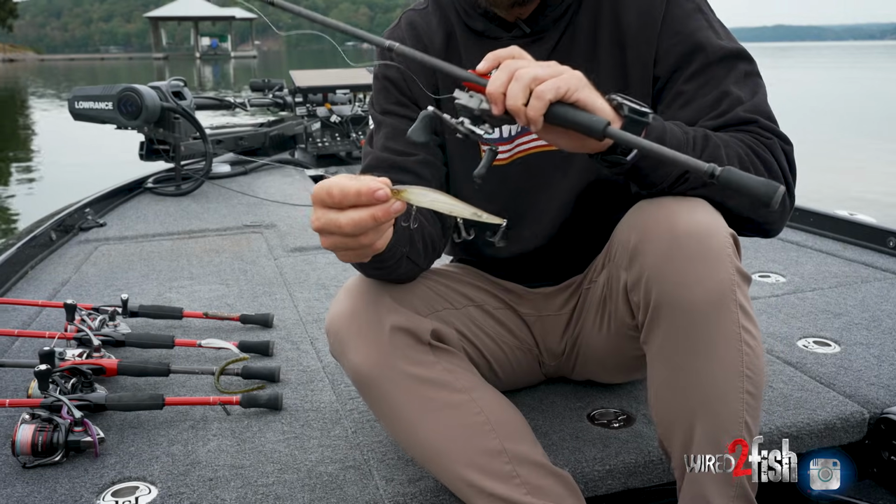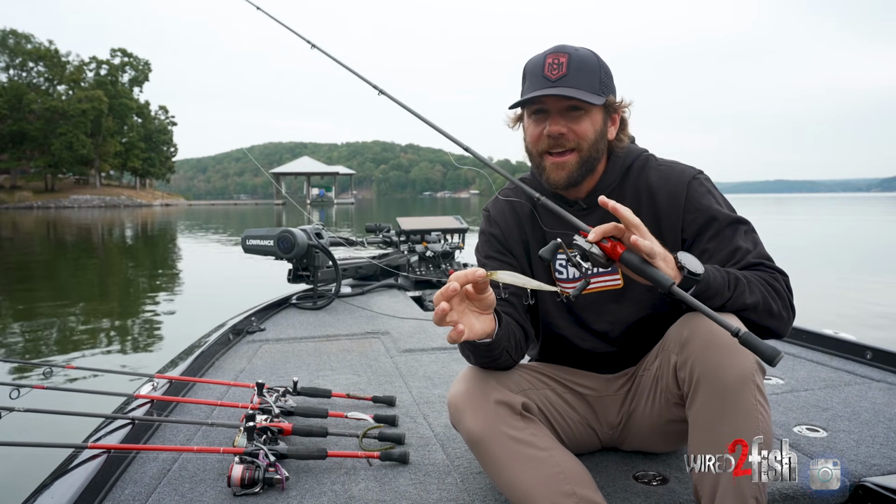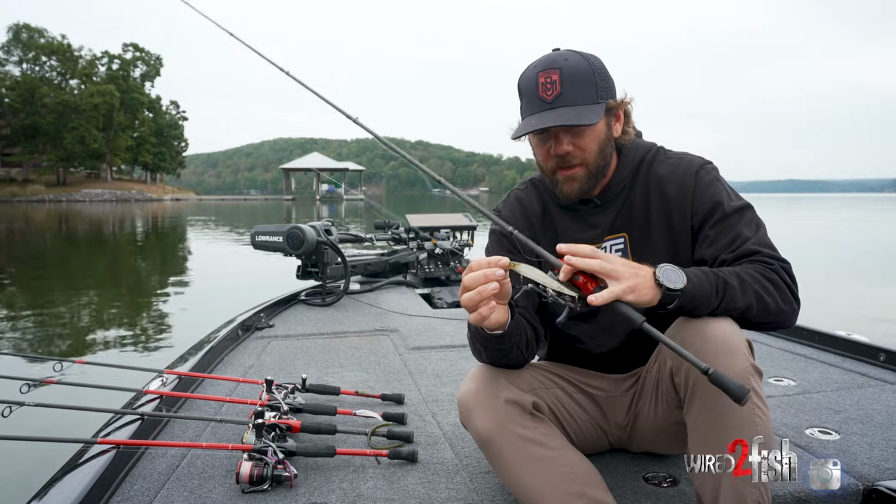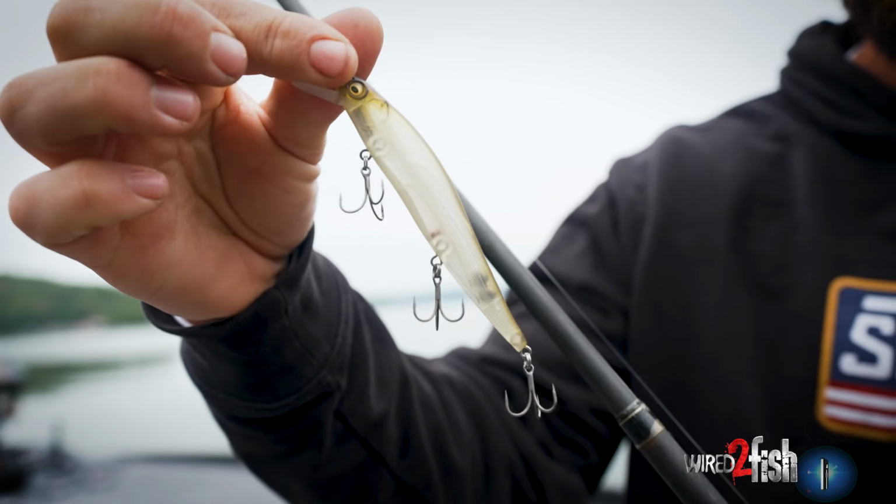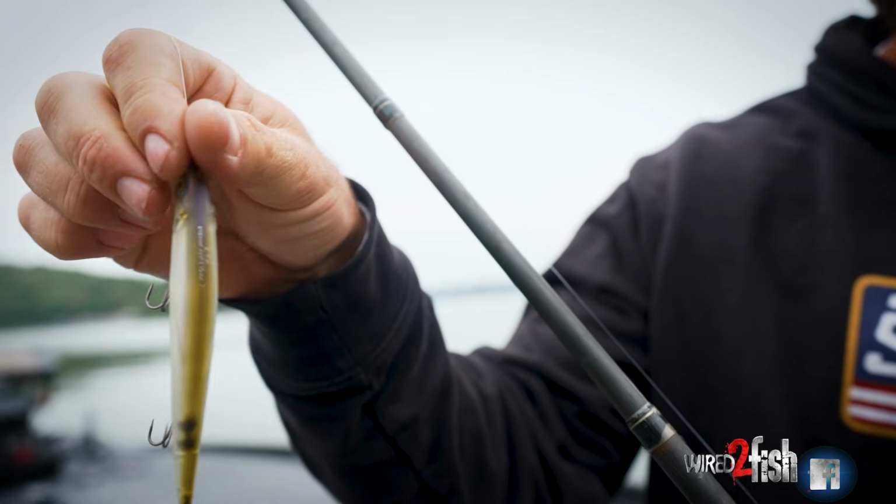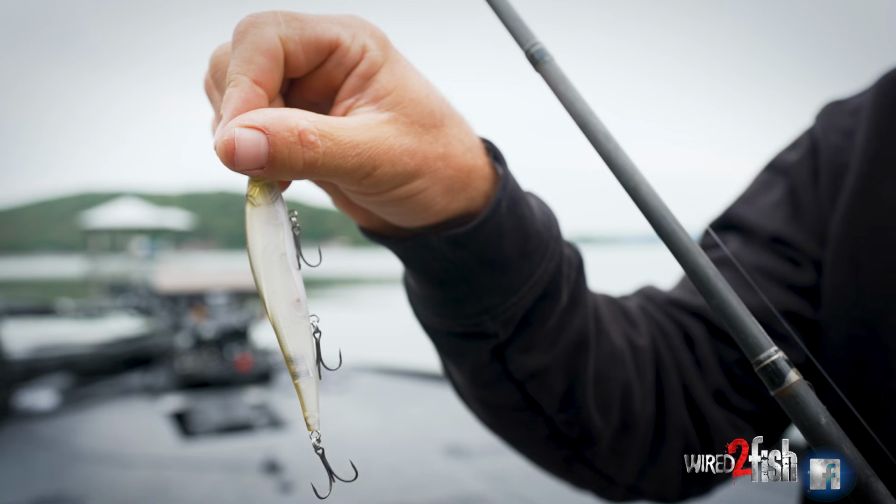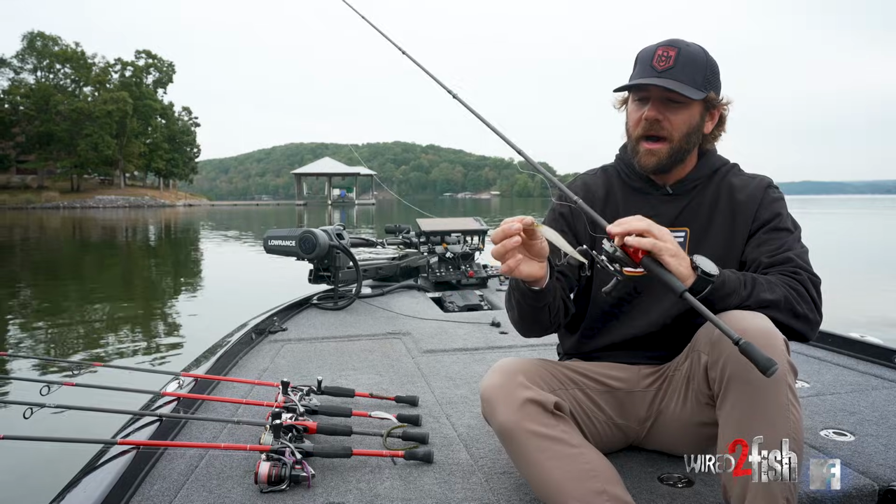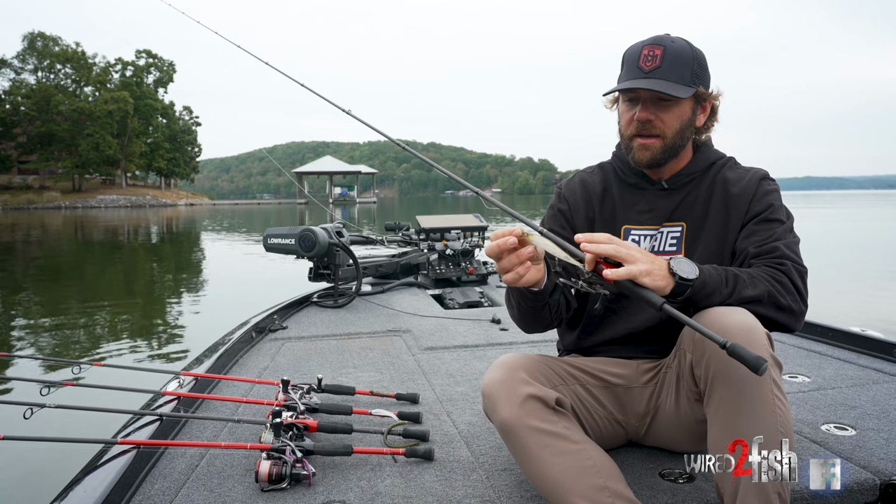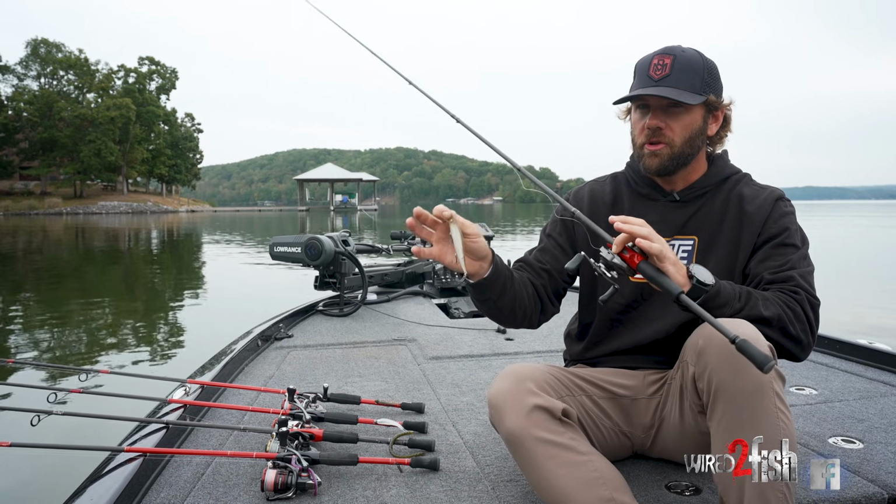All right, y'all, next up, final technique is probably my favorite, and that is a jerkbait. A jerkbait is just a bite enticer. A lot of times you're throwing a swimbait or a jig head minnow or spinnerbait or even a drop shot into cover, whether it be a rock point or a brush pile. I like to target fish with a jerkbait that are holding near or on structure.